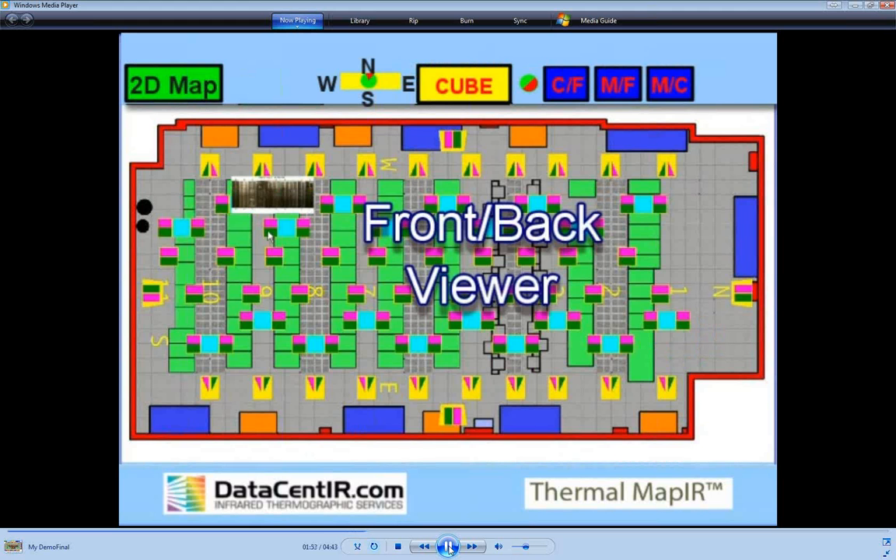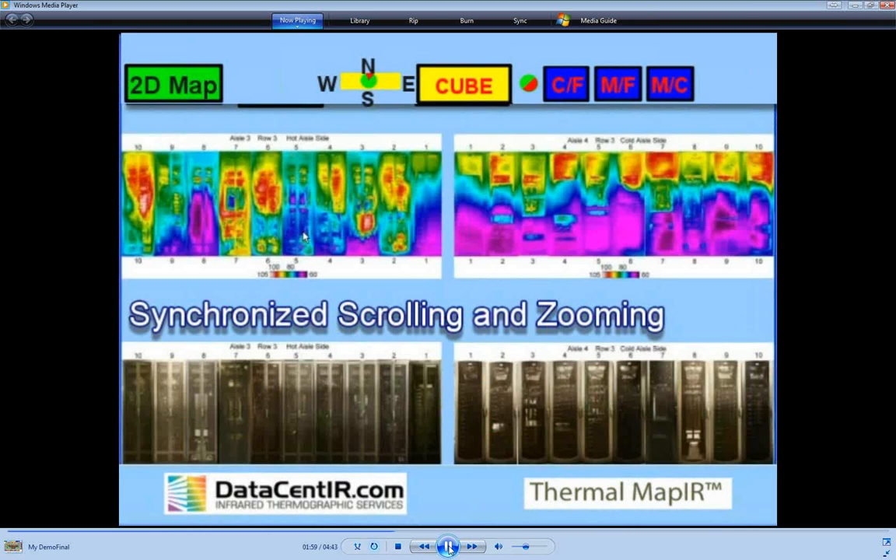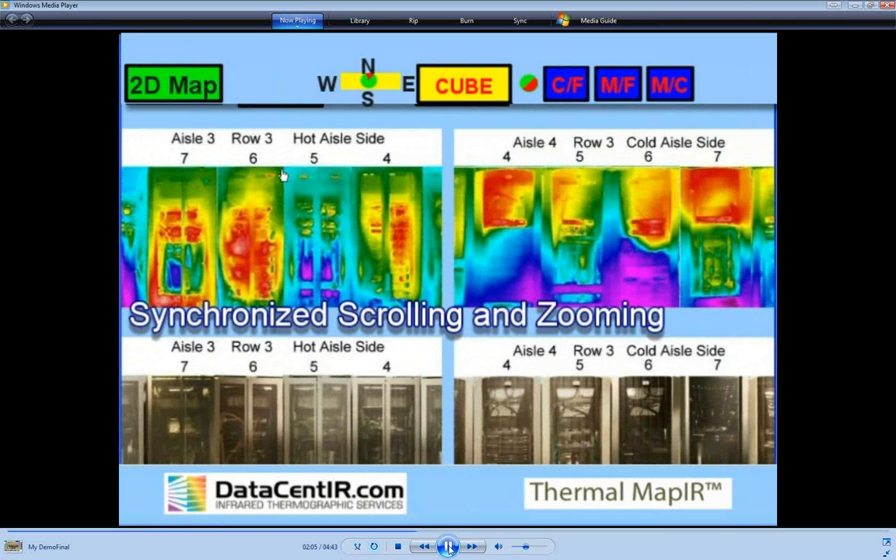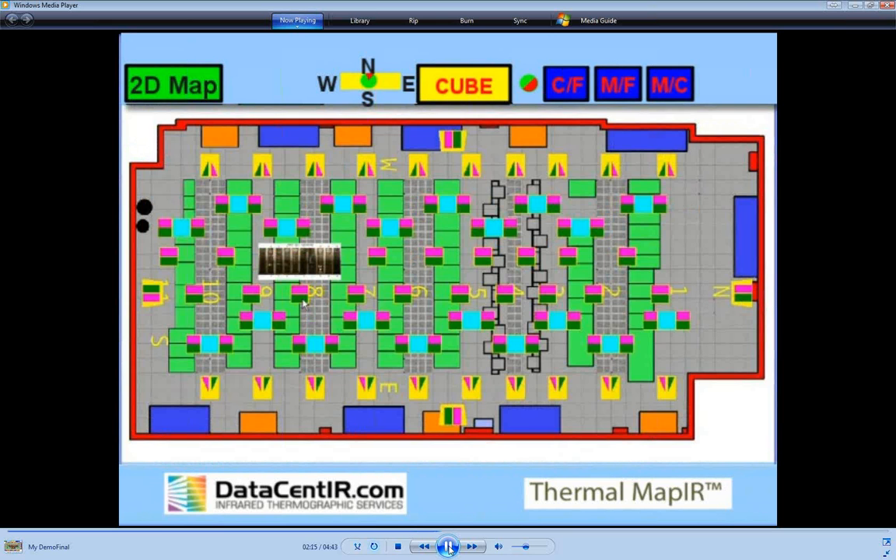Pop-up thumbnail images allow for quick previews while exploring the data. Clicking the icon brings up the detailed images. Up to 4 images are presented for each location. These images can be scrolled and zoomed. All of the images are synchronized so that the same equipment is shown for each image. The single-sided images work in a similar manner.